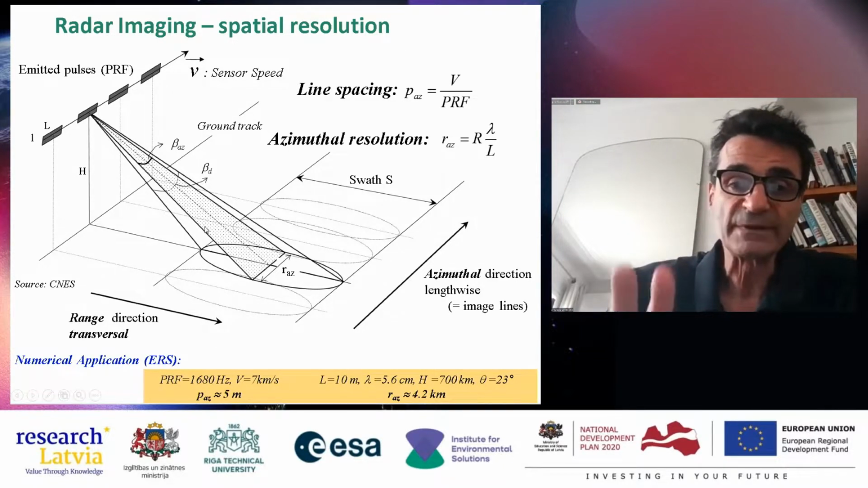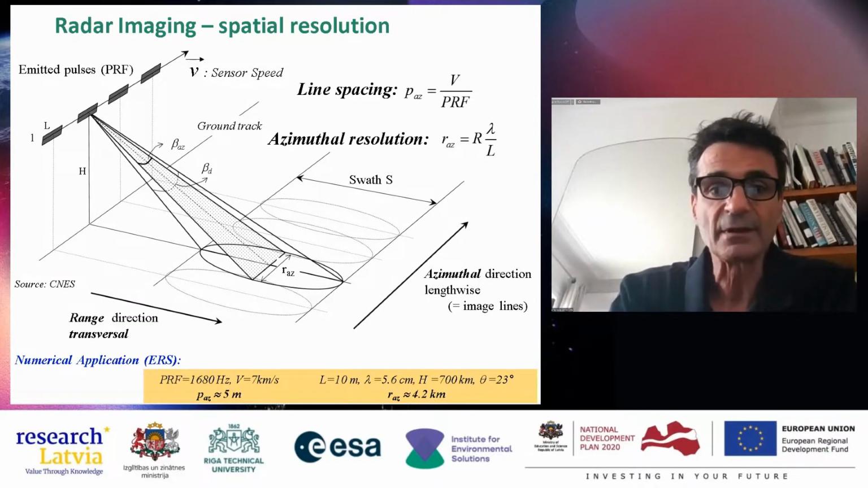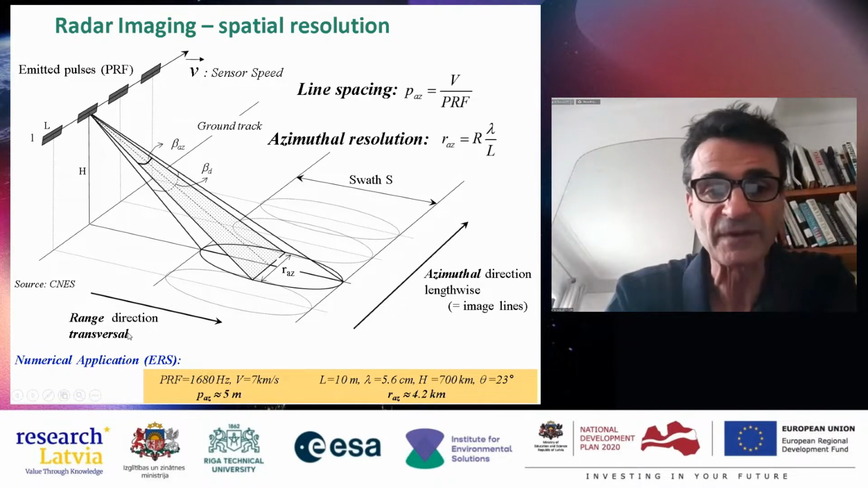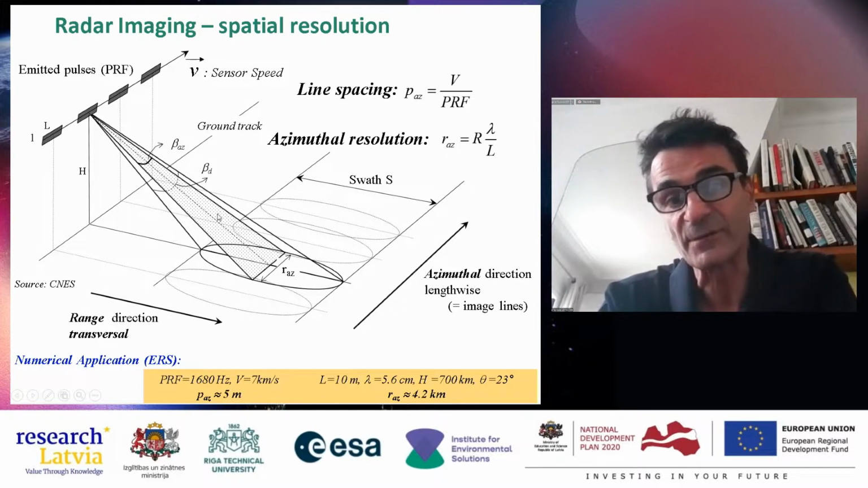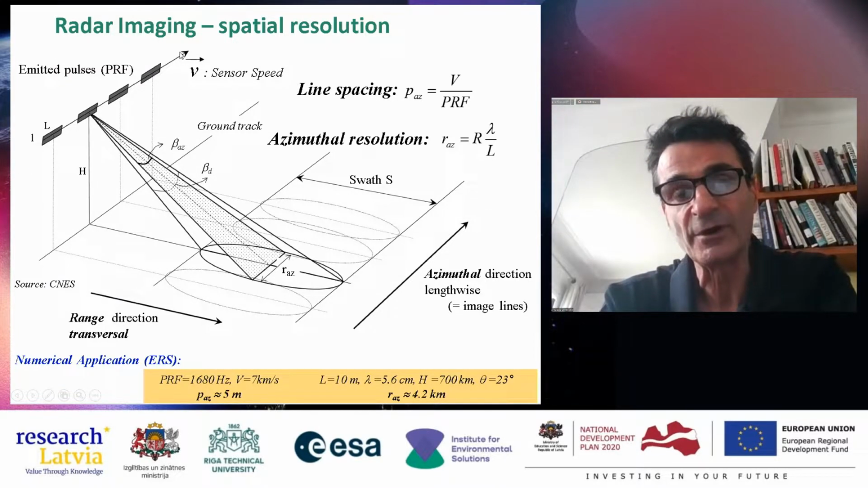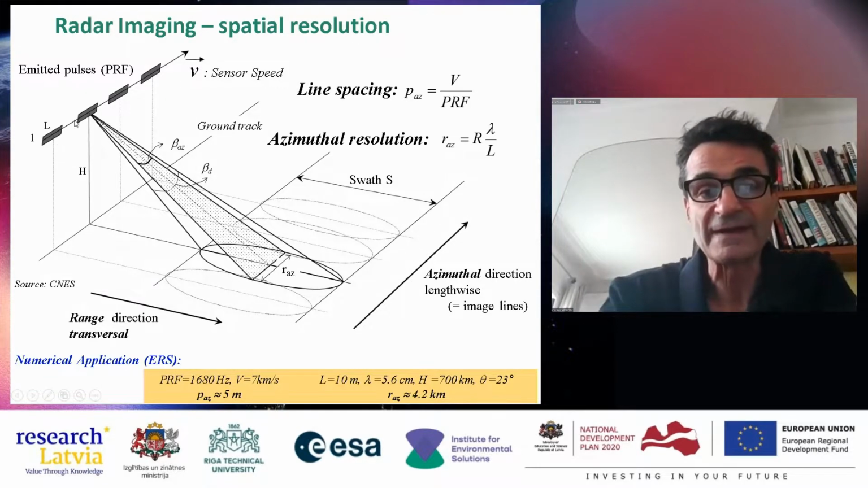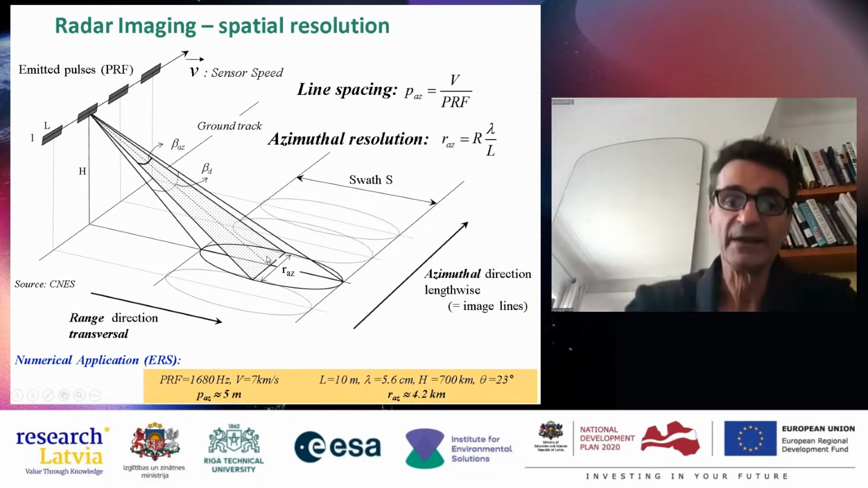You have two spatial directions with an antenna: the range direction, or transversal direction, which corresponds to the propagation of the pulse, and the azimuthal direction, which corresponds to the movement of the sensor. The azimuthal direction corresponds to the line, and the range direction corresponds to the column of the image.